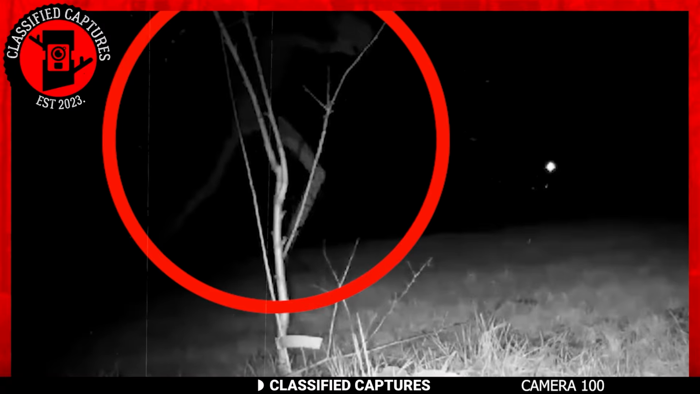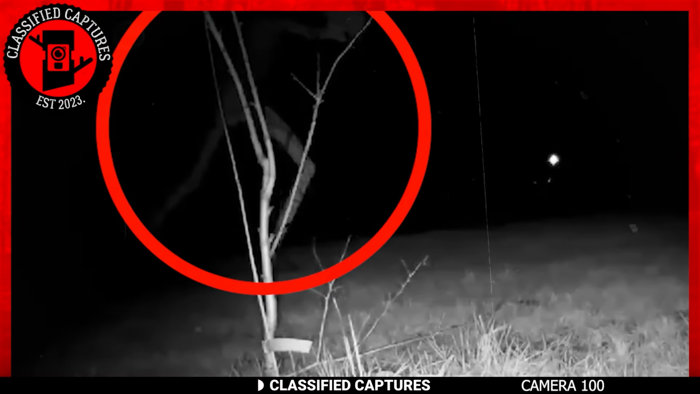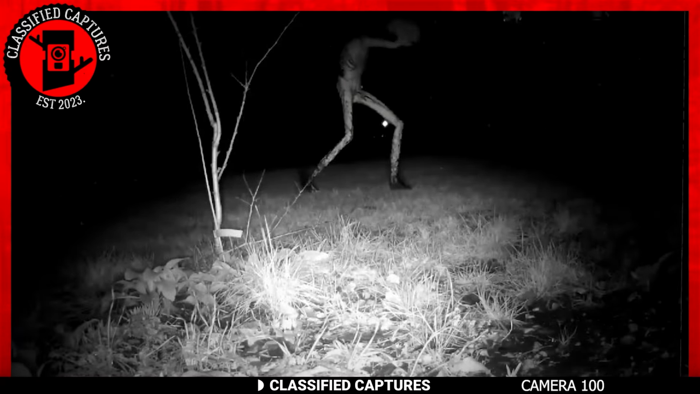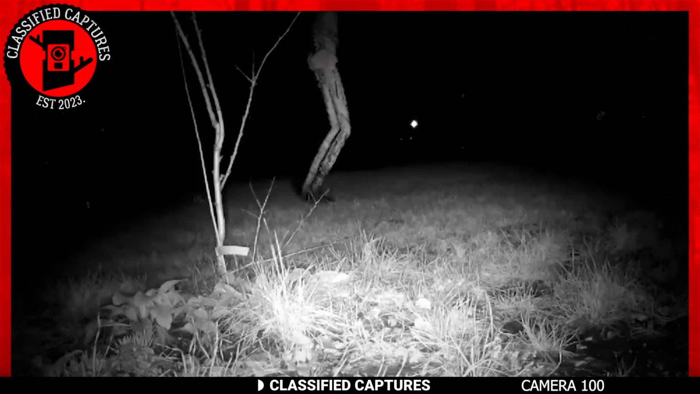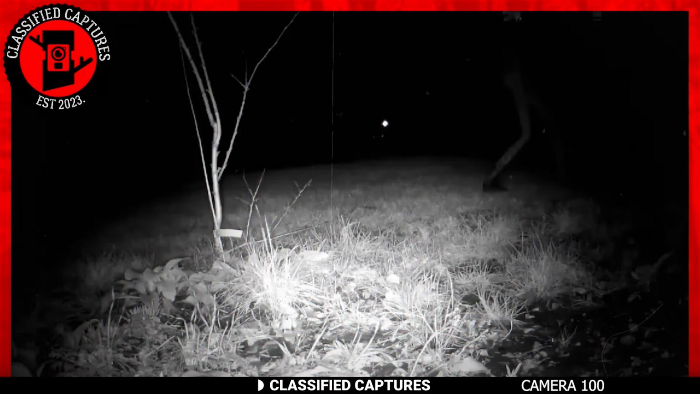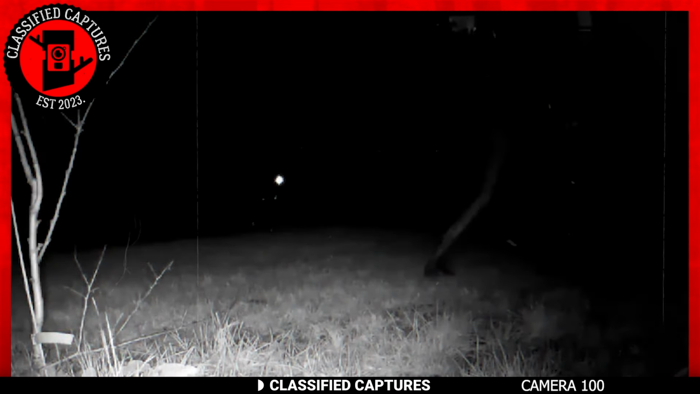This trail cam captures a monster that looks like it belongs in Hotel Transylvania. The creature looked stick-like and took long strides across the field like a zombie. However, the creature is so tall that the only parts visible are its legs. It also appears to have no arms. Weird. Despite the footage appearing remarkably realistic, the majority of viewers and even my team believe it could be edited.